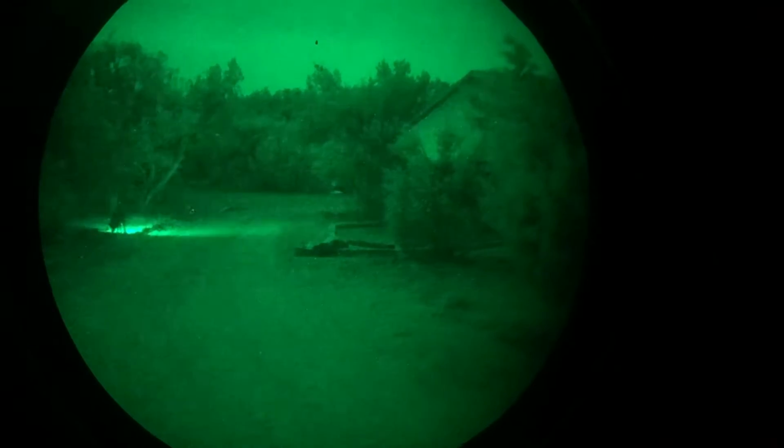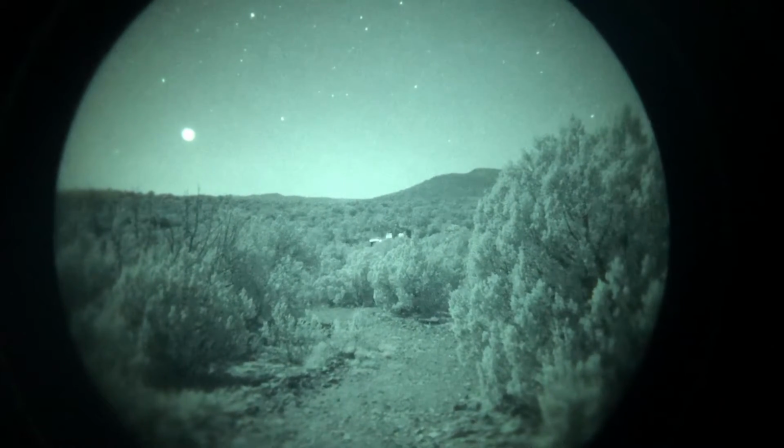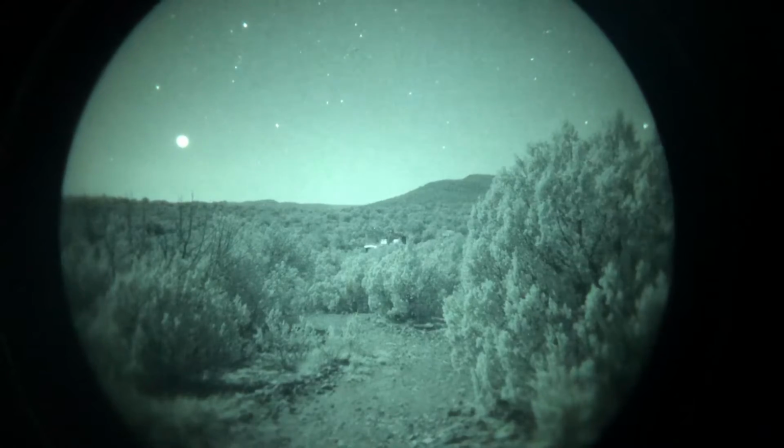Here's an Elbit thin film green phosphor on a different night. The building's about a quarter mile away. This gives you a good example of the magnification capabilities of this thing.